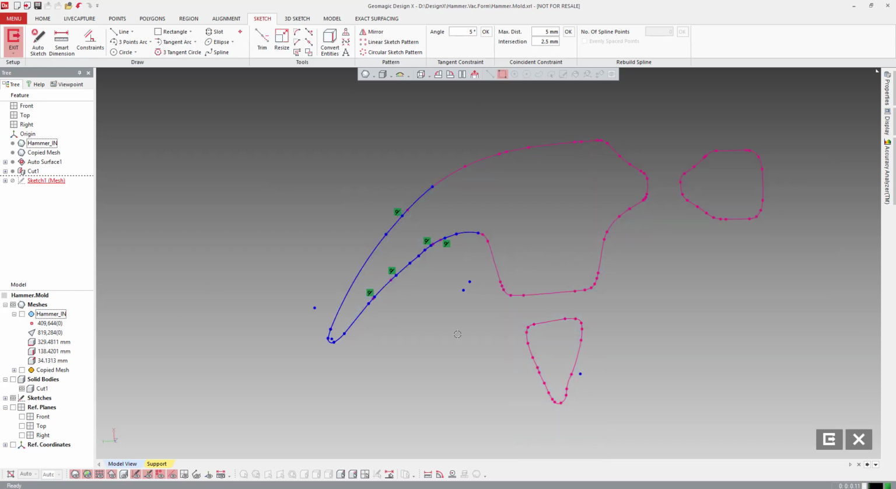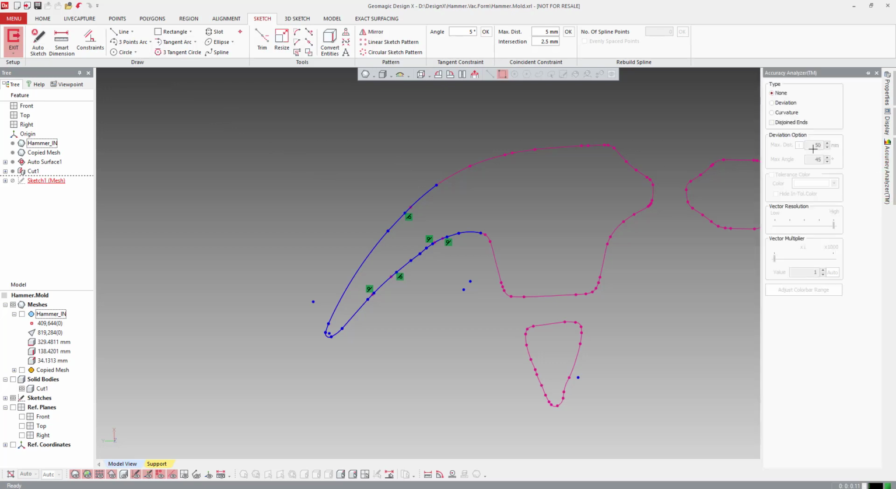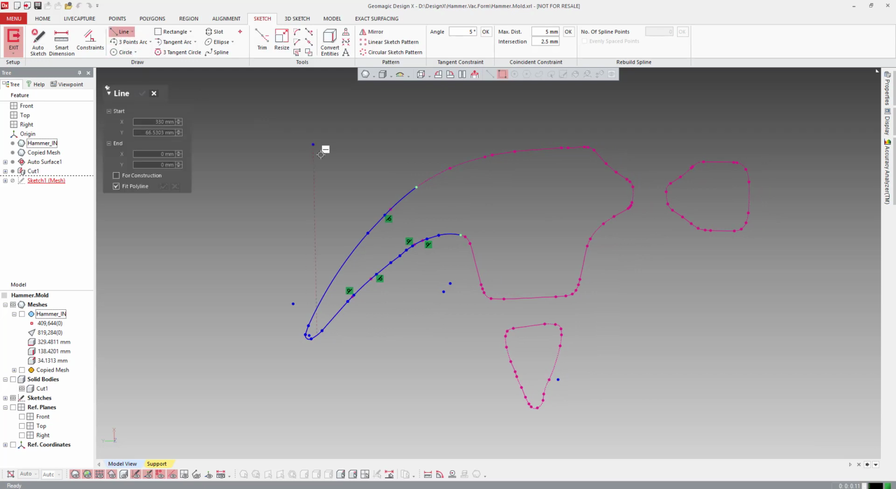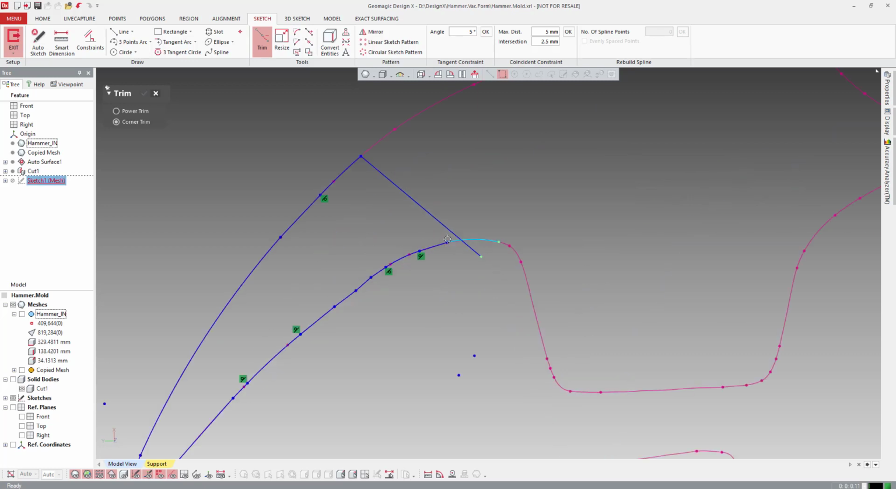So let's turn this mesh back off. And I'm just going to throw my disjointed ends on just to make sure I don't leave anything pieced. It was about here where the line was, so I'm going to go from there to something like that. I can trim this guy out here, and we can do corners, why not? And I'll do this and that. Okay.